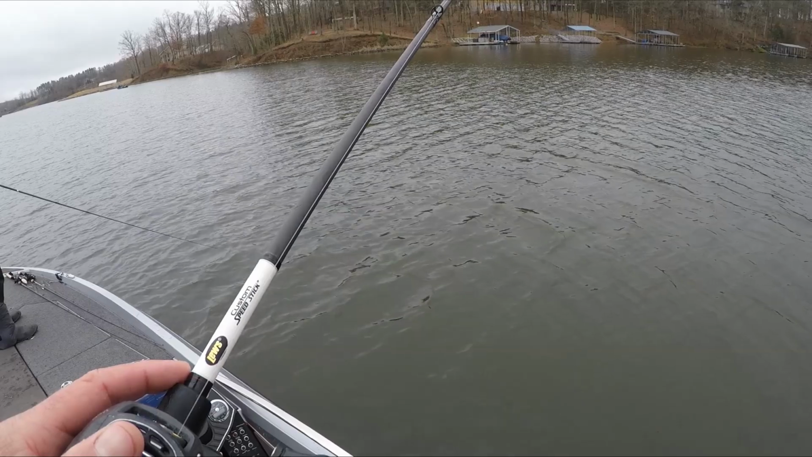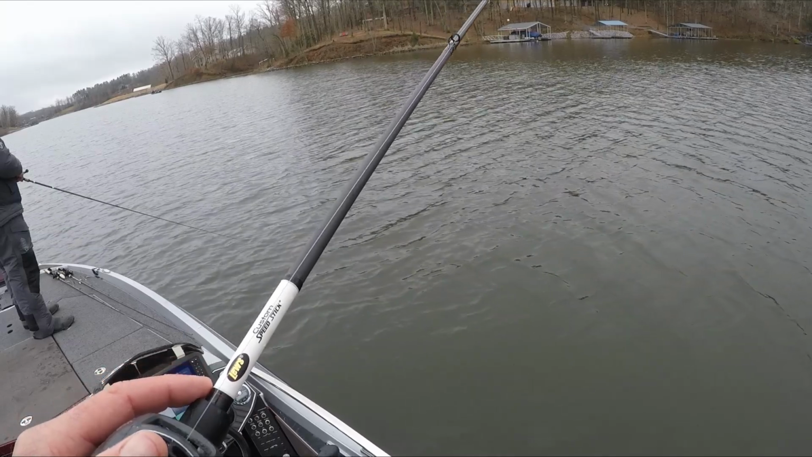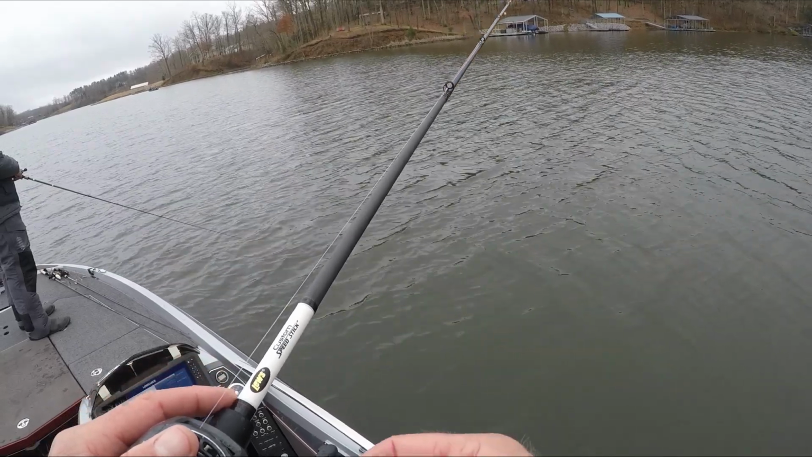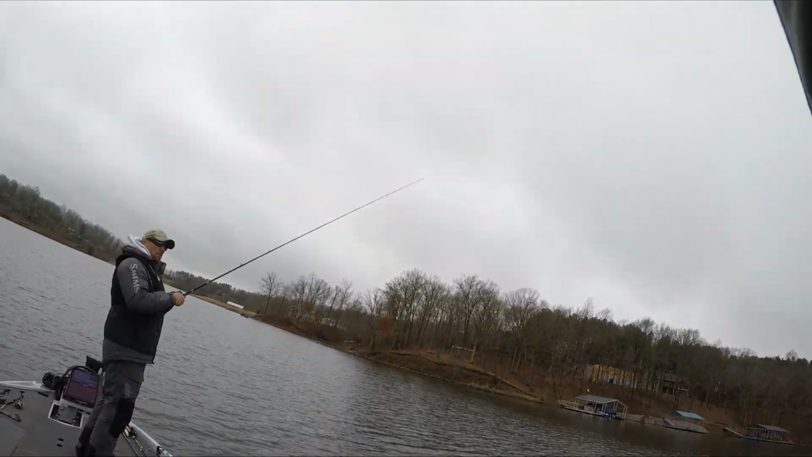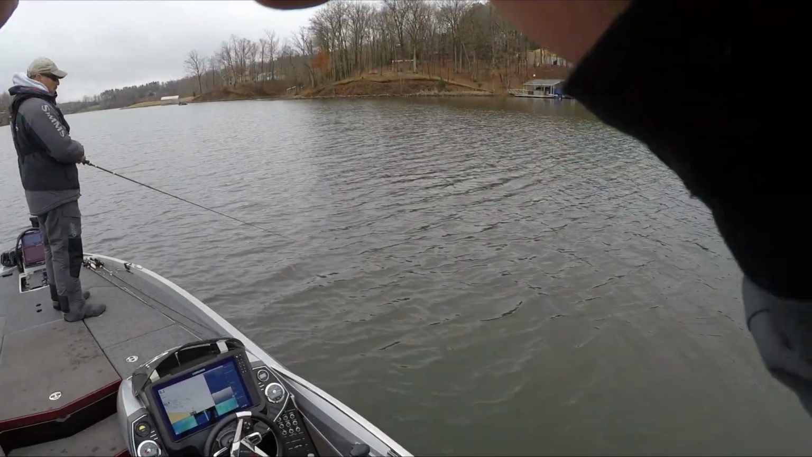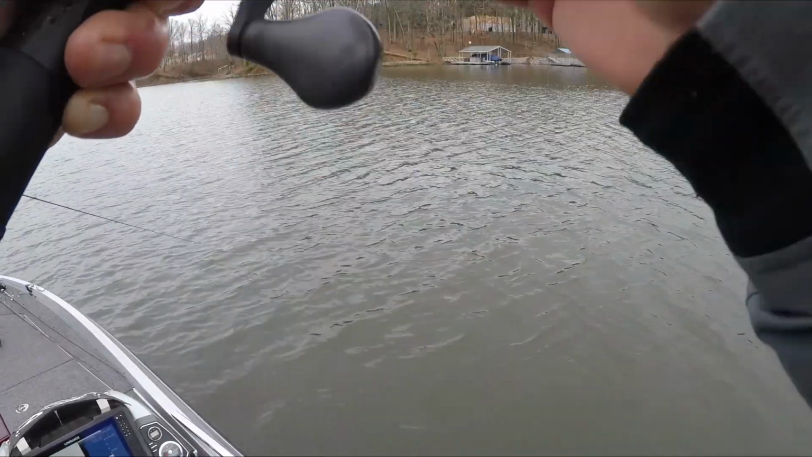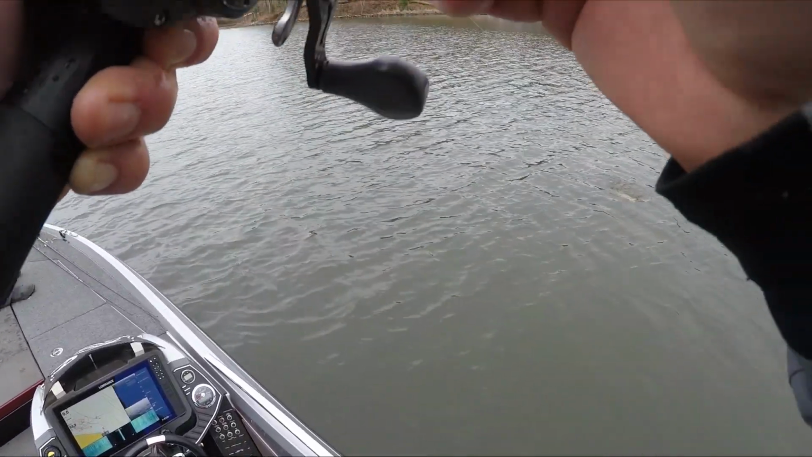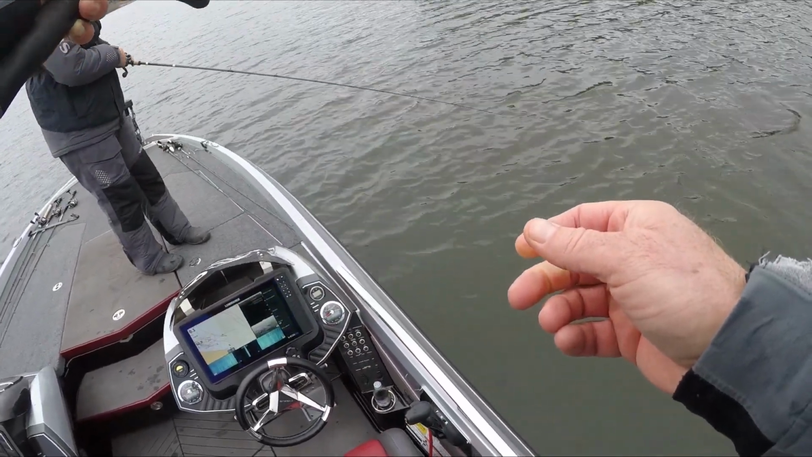Yeah, under the boat again. They're just roaming in through here. Might be a little better one. Better one? I think it's better. Got to be better than the last one. It wasn't that big. What the heck? Did it get you? Oh, I got you. Yeah, that's a lot better one.